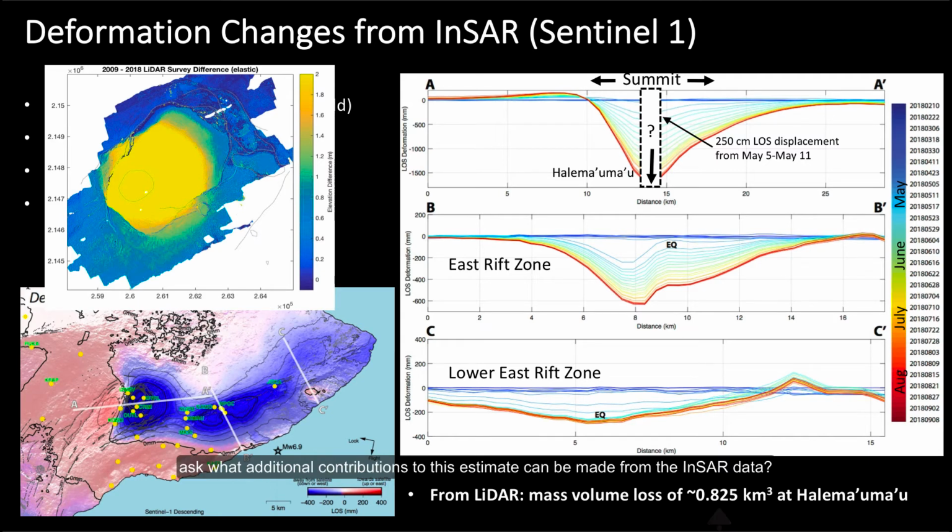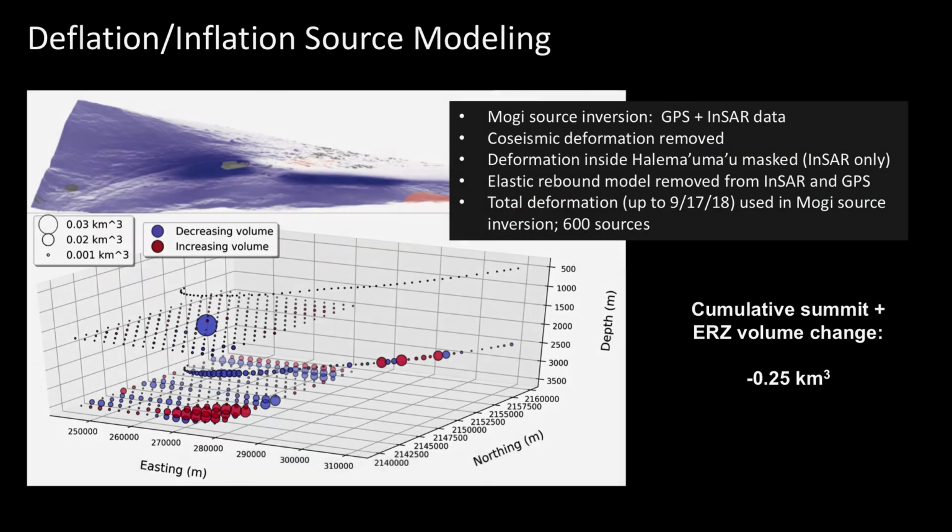And then our next step is to ask what additional contributions to this estimate can be made from the InSAR data. So we next utilize the InSAR time series data as well as the GPS data to estimate the mass volume change spanning Kilauea's entire south flank. Here we perform a linear least squares inversion of the total deformation field from late April to mid-September to solve for the source volume change using multiple distributed sources at depth beneath Kilauea. Our best fitting model required a cumulative summit plus East Rift Zone volume decrease of about 0.25 cubic kilometers.